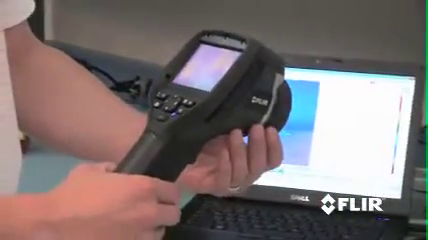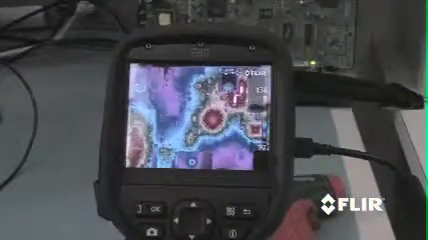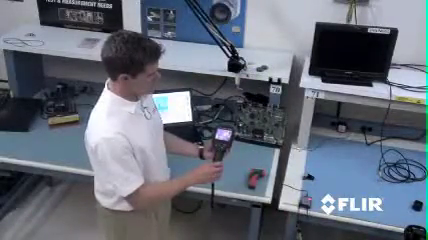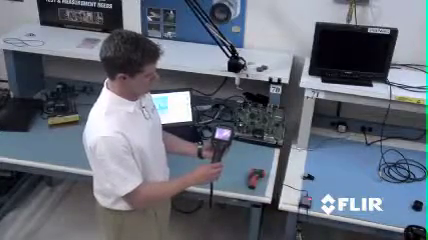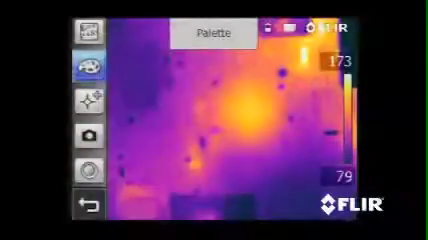With the E-Series, all I do is point it at the device, focus, and I get a gorgeous IR image. 19,000 points of measurement with the push of a button. For each pixel on the image, I get an accurate temperature value, making it easy to measure temperature on even large and small devices.